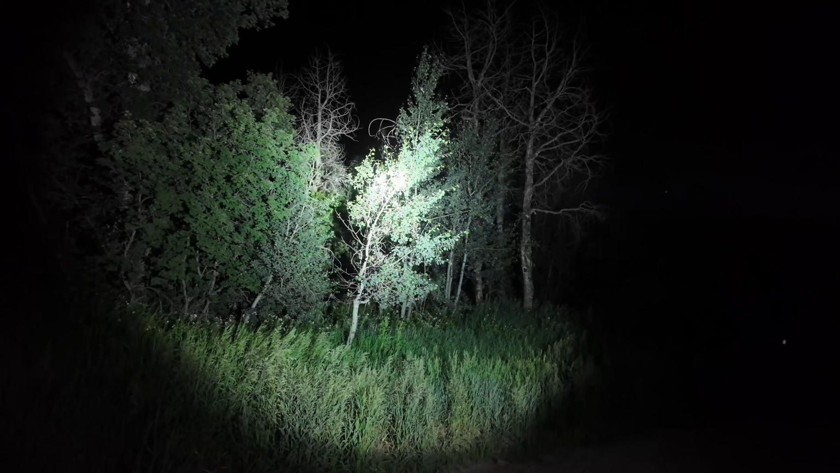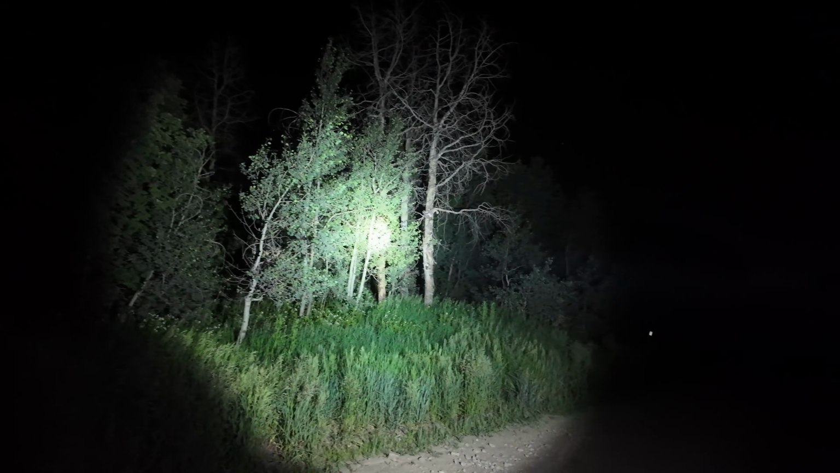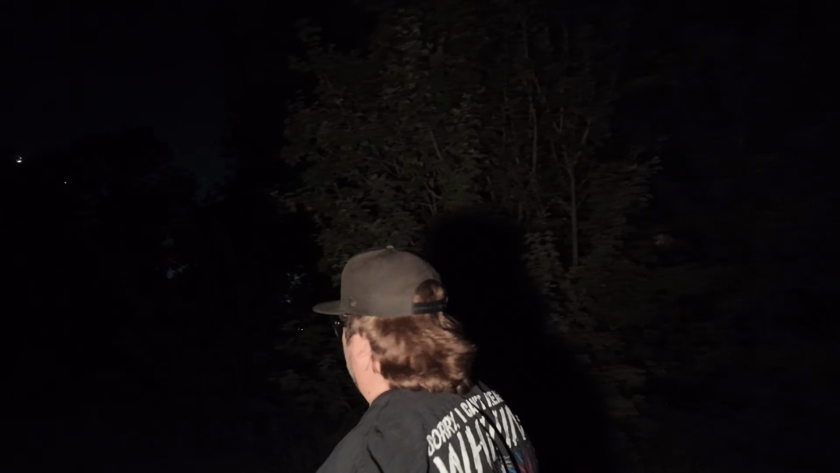You see some of these aspens. There's a video called, what's it called? These are some pretty old sightings. Bigfoot by Sundance or something like that. That is on Alpine Loop, which is just around the corner up another mountain, so pretty close to here.